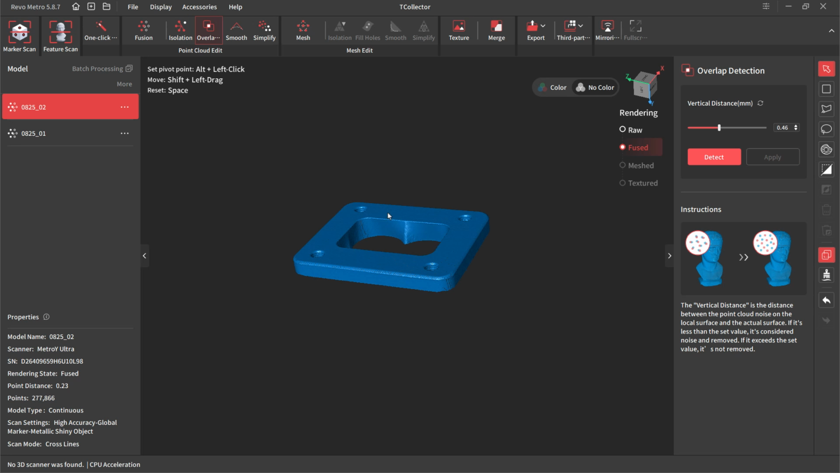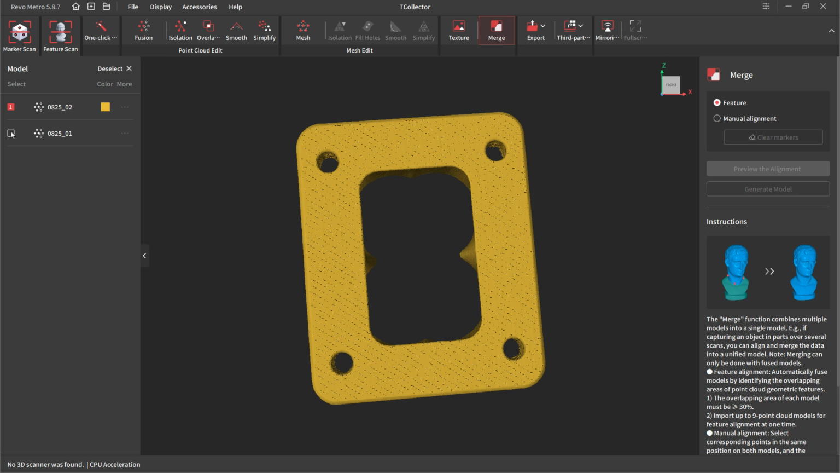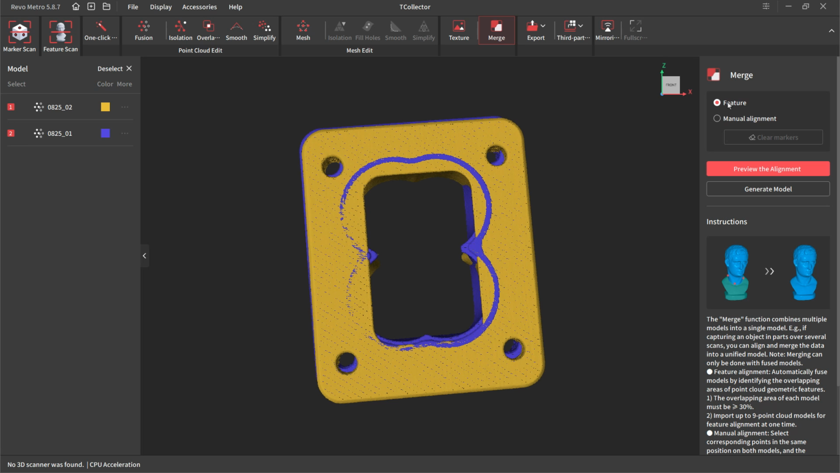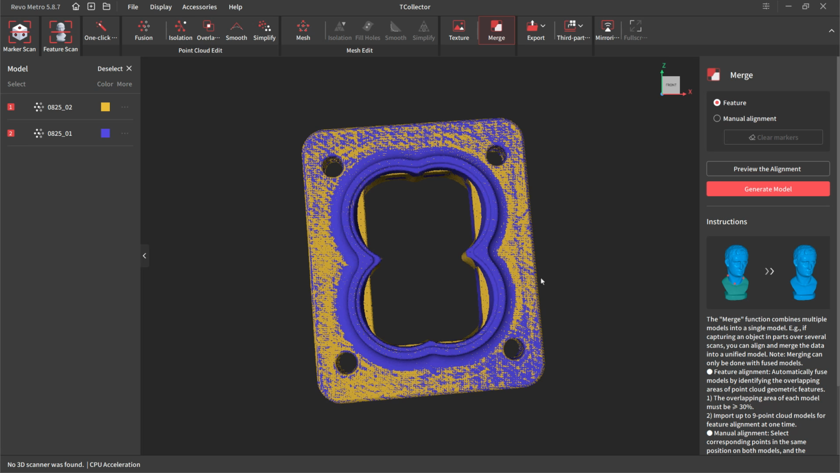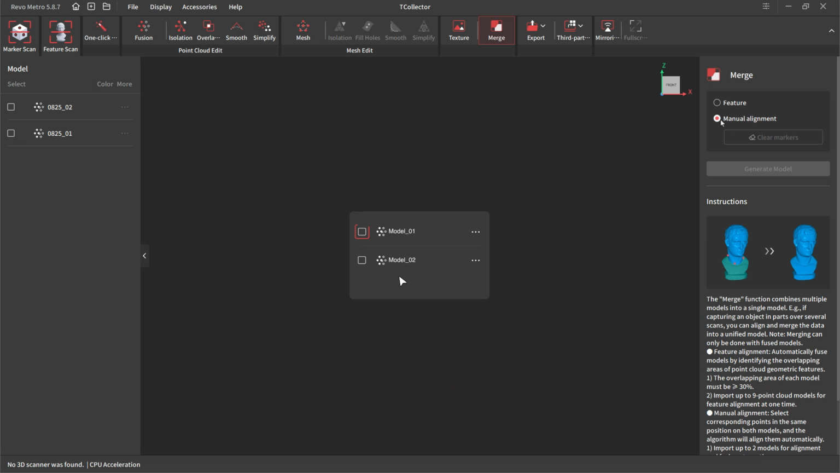All right, so we have two semi-prepared point clouds, and we're going to merge them together. So we'll select both of these, and we'll see if it can do it automatically by feature alignment. I'm not going to hold my breath on this. A lot of times it'll give priority to these holes, and you can see that it didn't do a very good job. So in this case, we have to use manual alignment.